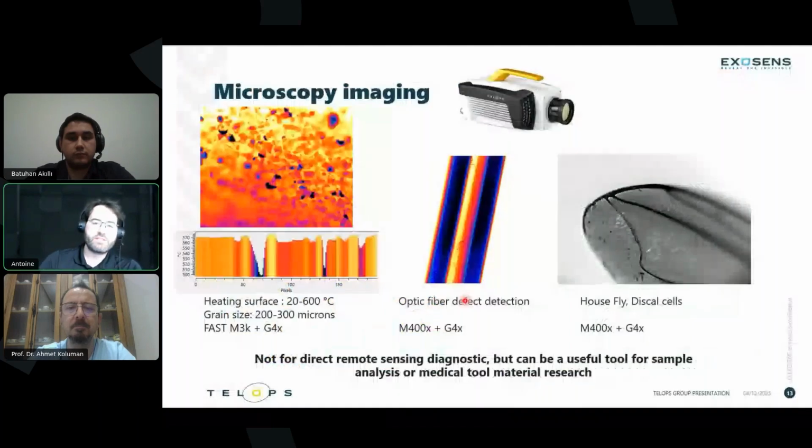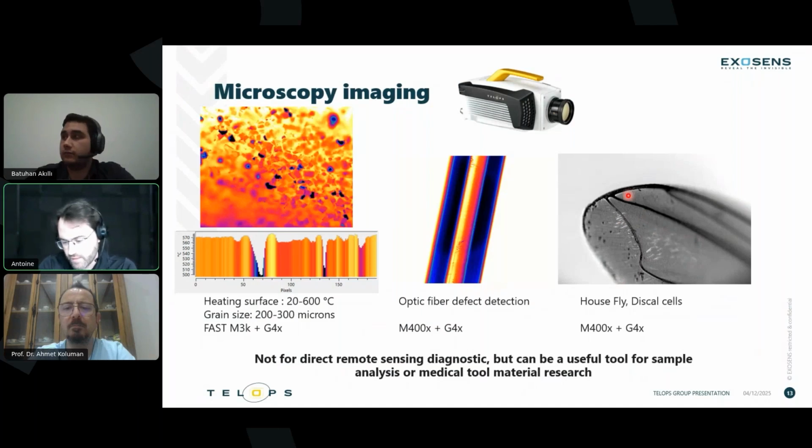I wanted to mention microscopy imaging as well. This is interesting, not necessarily for direct remote sensing diagnostic, but as a tool for sample analysis or medical material research that can be really useful. We can see here on the right just distal cells, so we can see the cellular structure in a housefly. So really, really magnified image here, still in infrared imaging for thermal response.